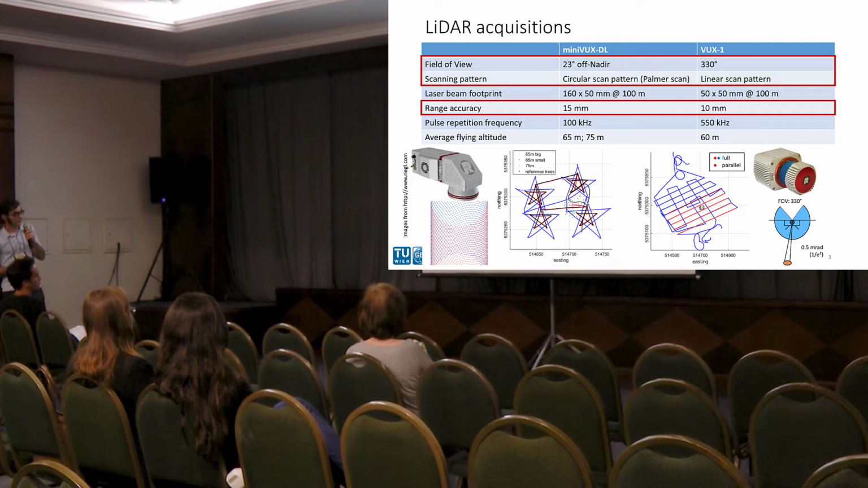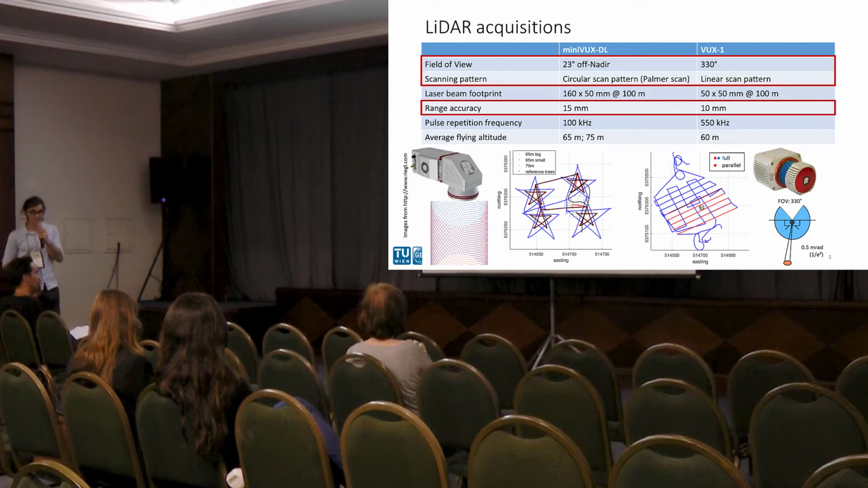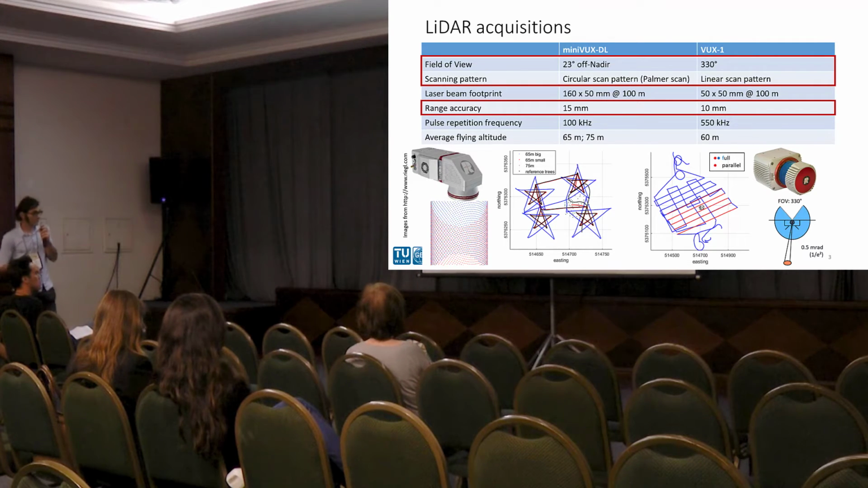With the VUX-1, we captured just one dataset, depicted here, including the cross strips in blue and red. But we also evaluated just a subset of this dataset, which we call the parallel subset, shown in red here.